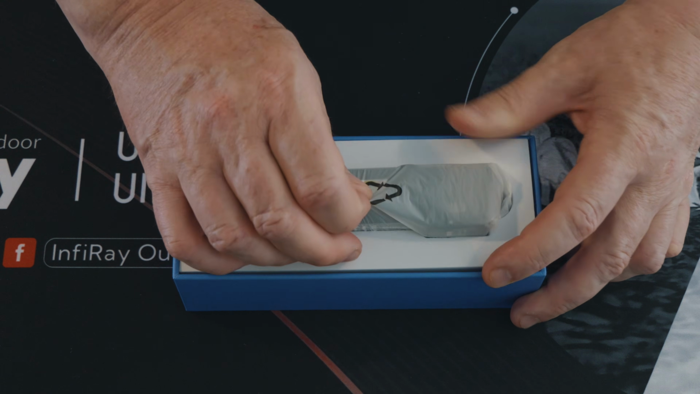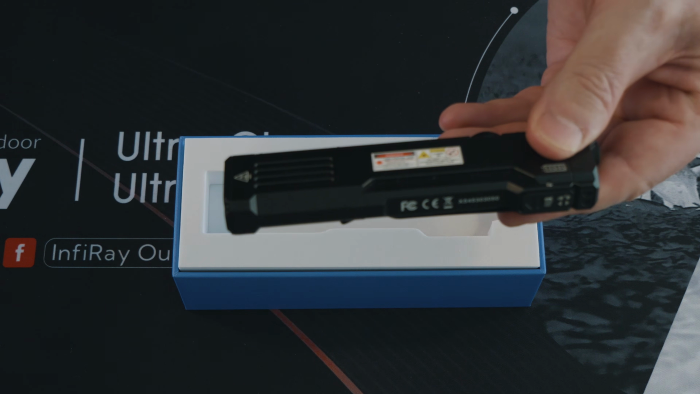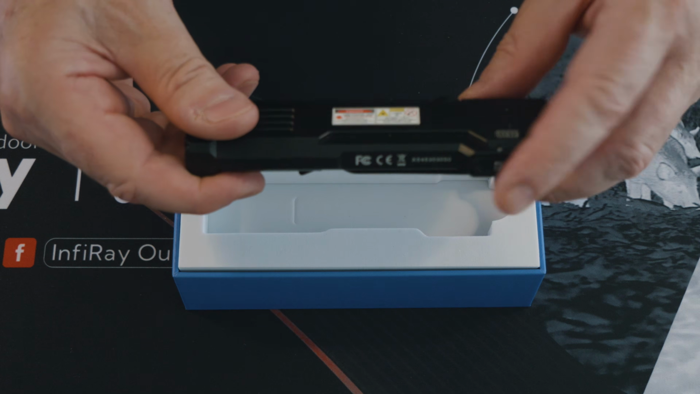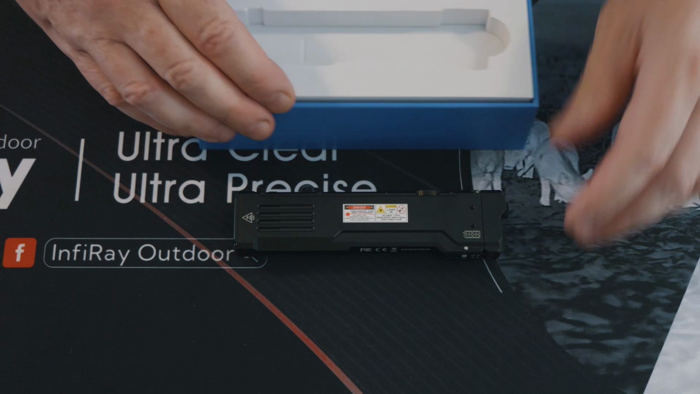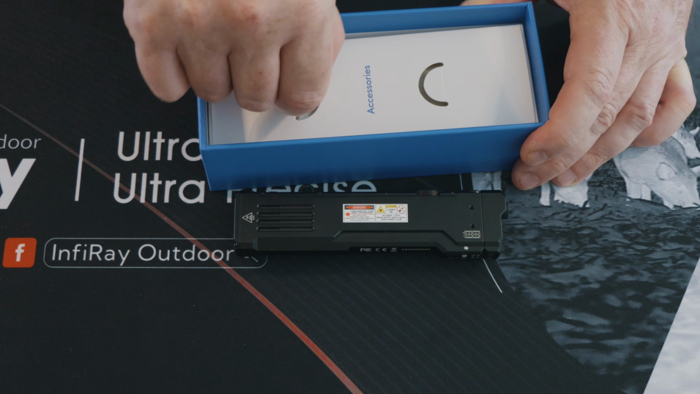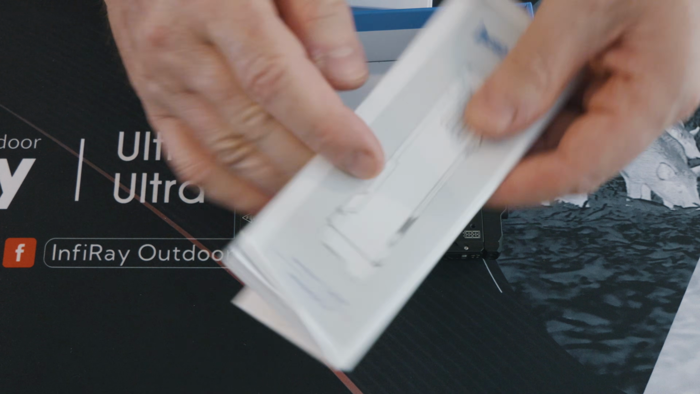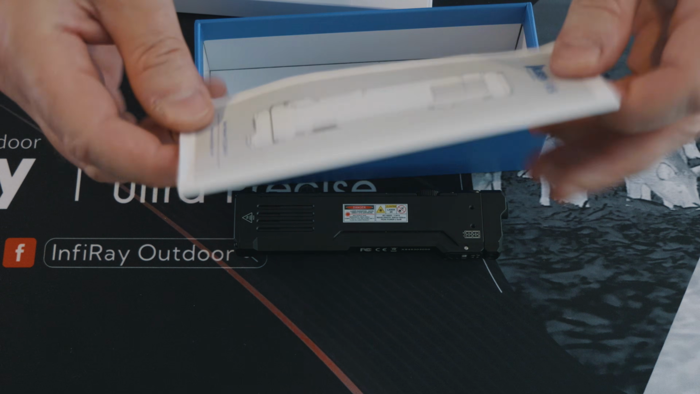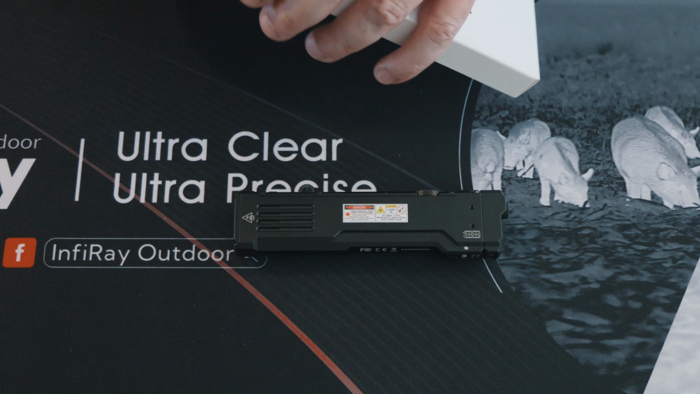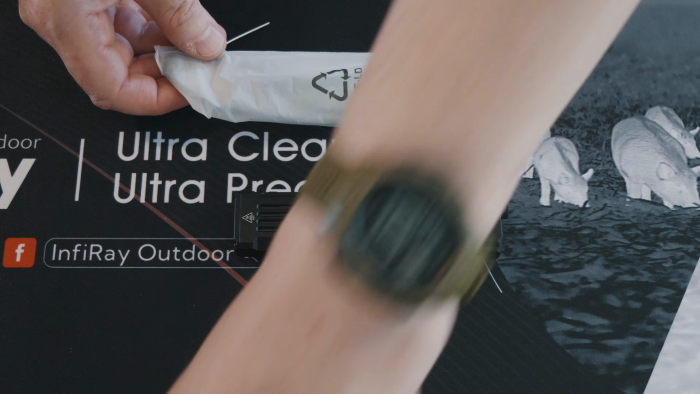This is how it comes in the box. As you know, I've already used it, but I thought I'd let you see anyhow. Nice torch, nice pocket clip on there. We'll put that there, and then in the box you get the accessories, and you also get a manual as shown there. So something you could look at your leisure. To be fair, it's quite easy to use the torch anyhow. So as usual, I haven't looked at the manual.